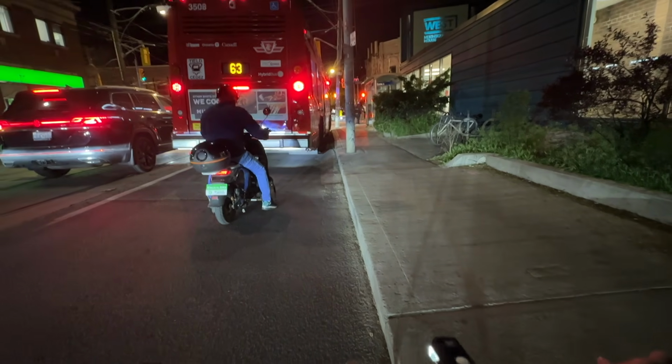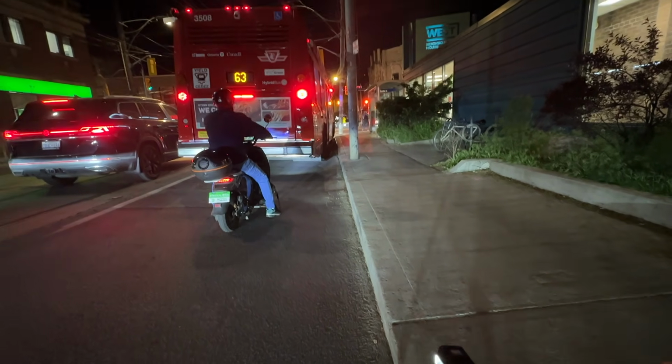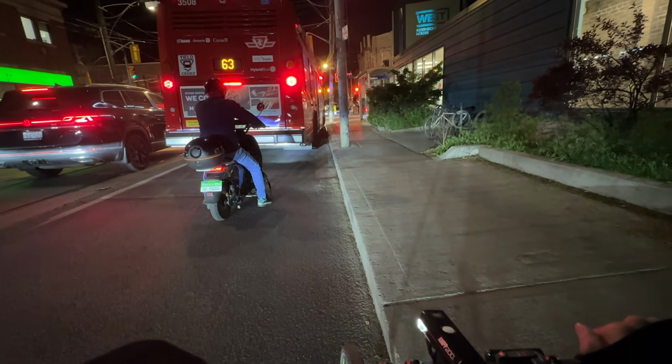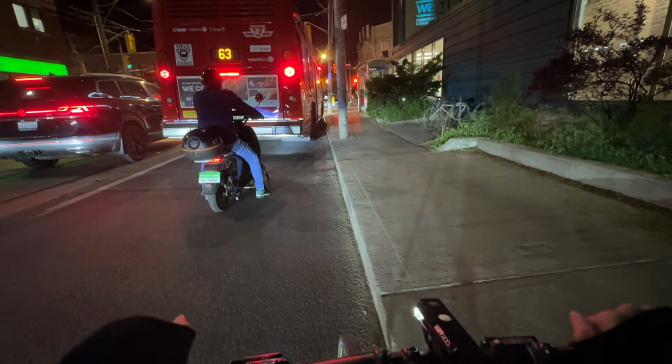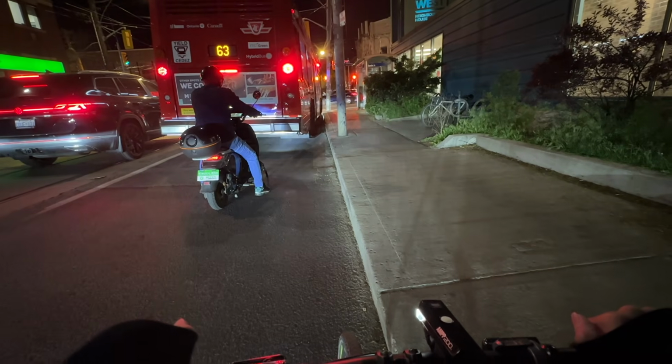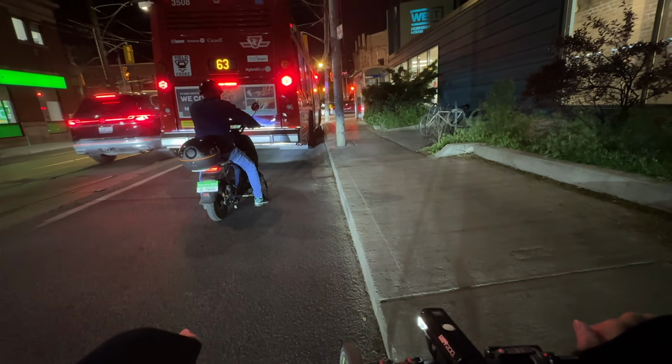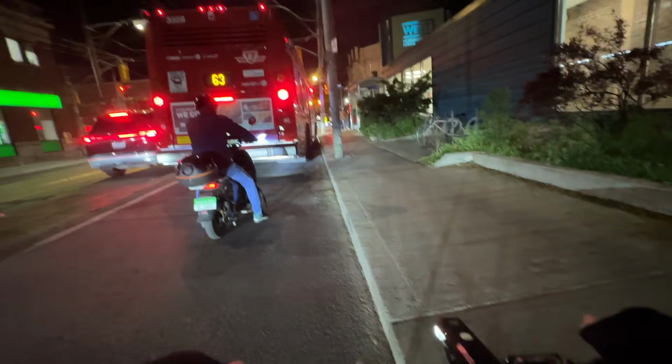Never go so close up to the bus like that. They can easily back up for some reason. You get hit, they don't see you. The bus driver doesn't see this dude. I'm right behind, you can see the side mirror so he can see me.